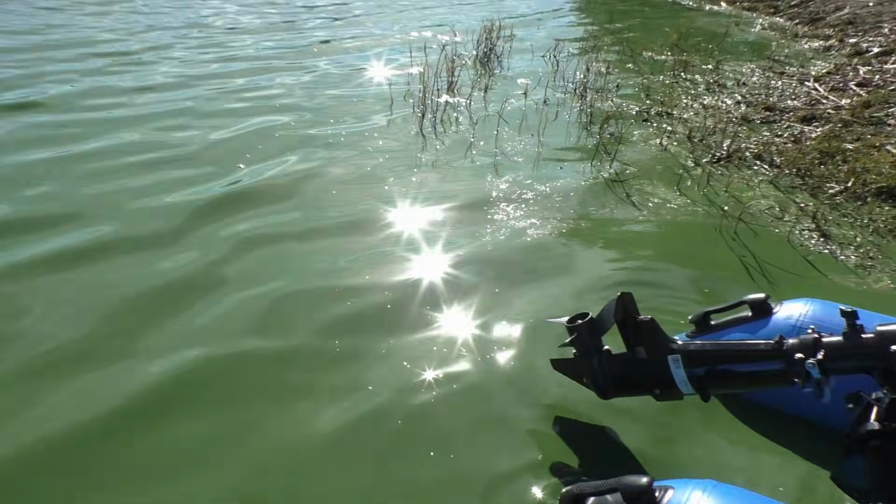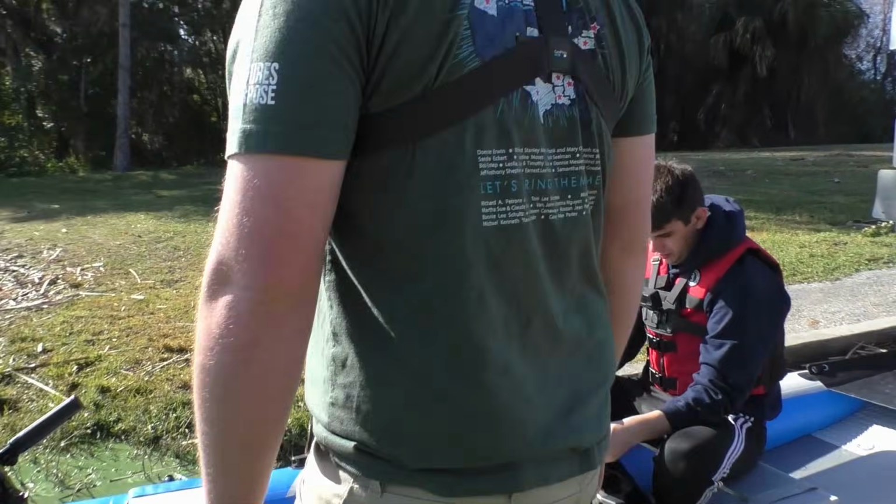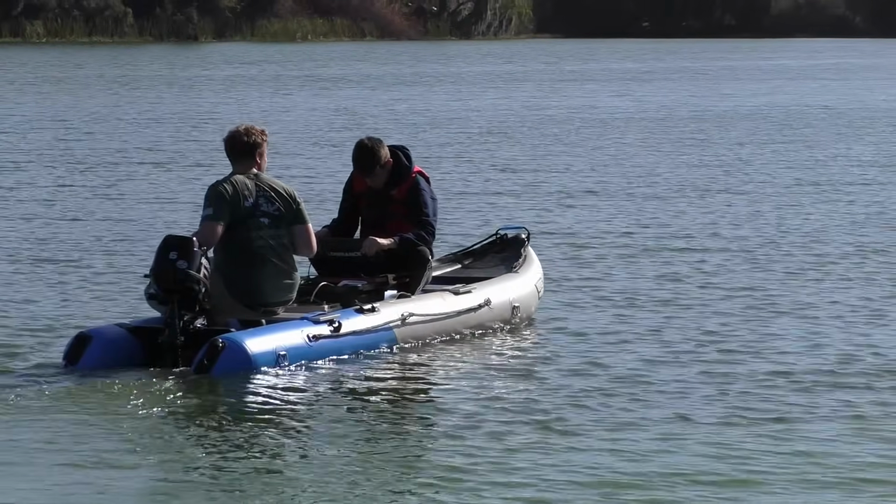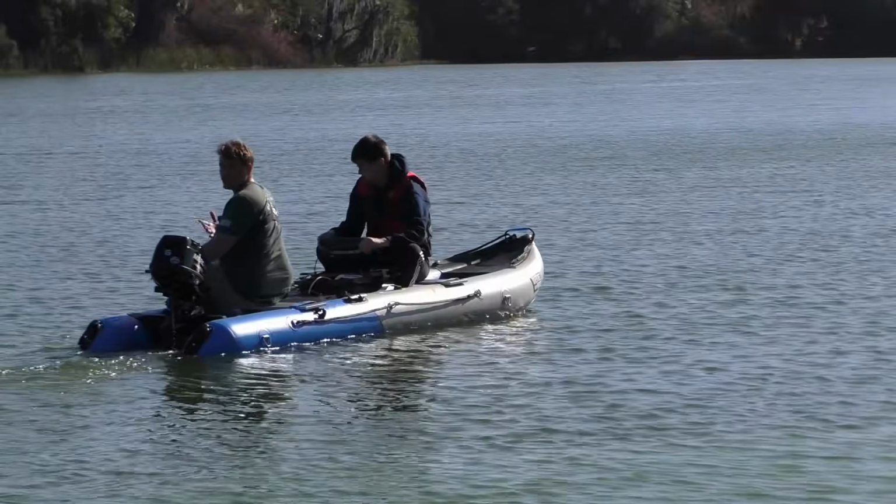Well, you know what? I think it clears up out in the current. If there is a gator, you won't see him. You'll feel him. You'll just feel a little nibble. Hopefully that doesn't happen. How deep? 4 feet.